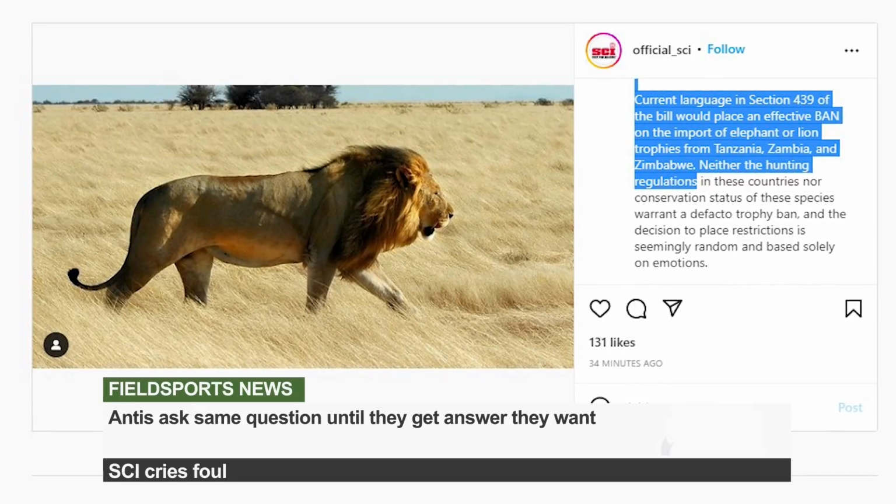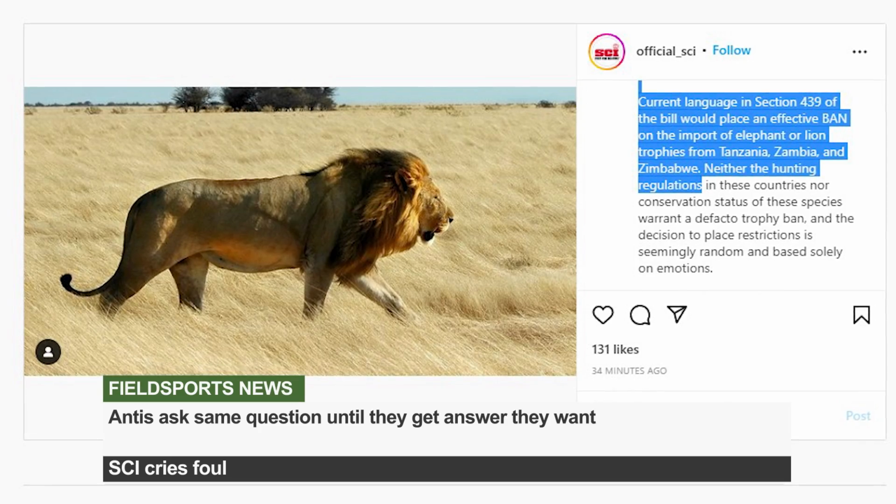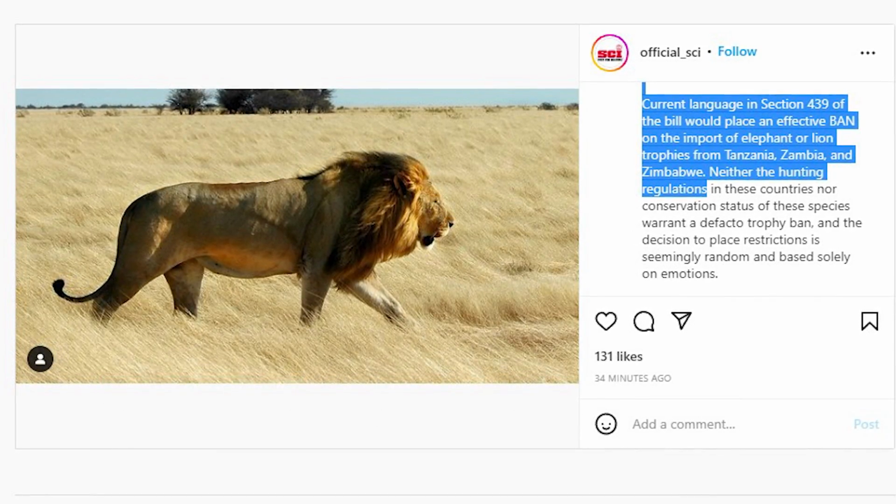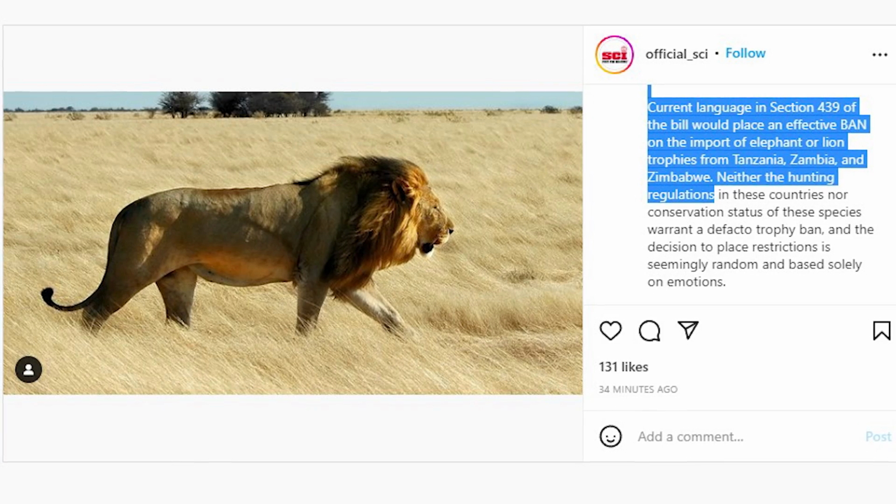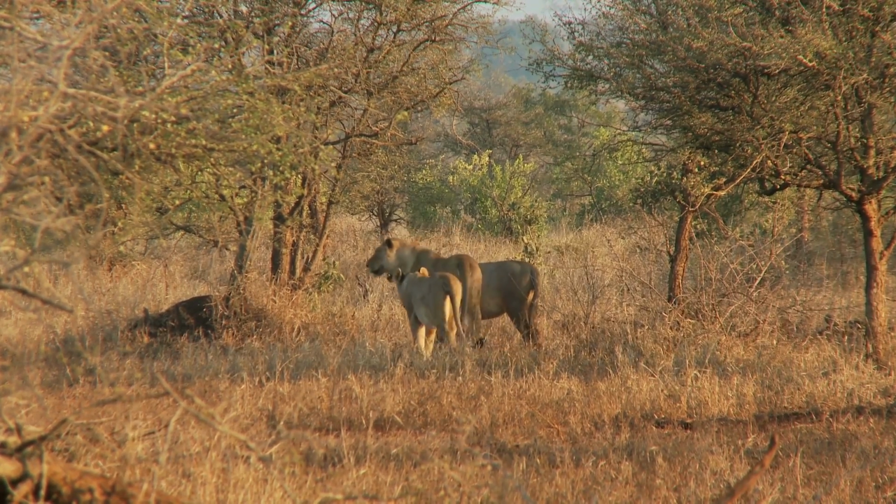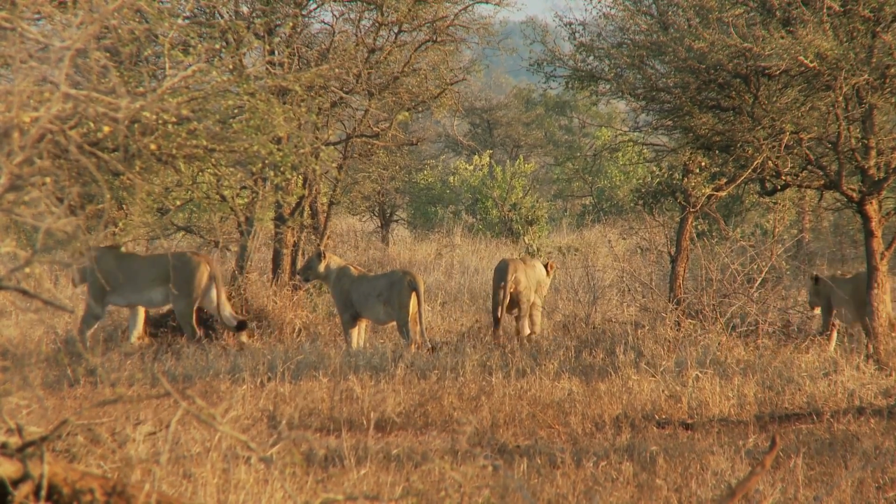Meanwhile, international hunters are angry that the US Congress is introducing another bill to ban importing trophies. Safari Club International criticises the new bill for containing the same language as a previously defeated bill. The new Environment and Related Agencies Appropriations Bill includes a section which, SCI claims, will be a ban on the importing of elephant or lion trophies from Tanzania, Zambia and Zimbabwe. SCI says Congress should not pass a bill that ignores science, damages rural African communities, hurts conservation and negatively impacts biodiversity.